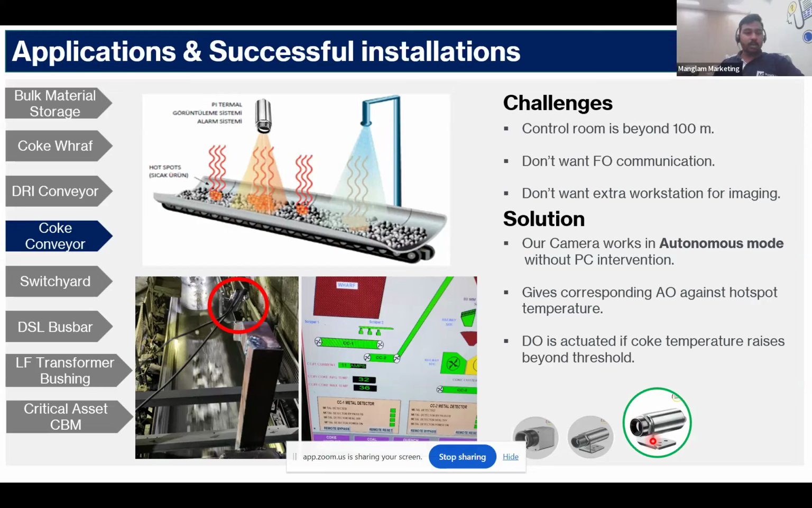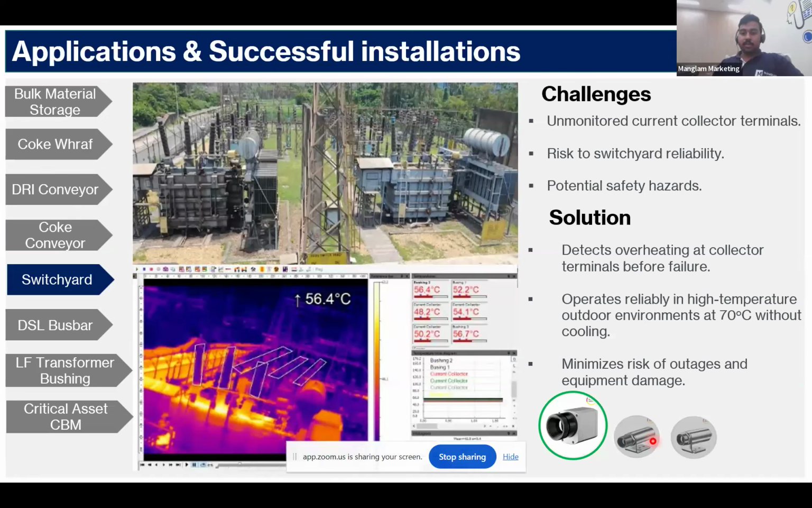Then switchyard applications. The current collector terminals, which remain unmonitored, raise the risk of switchyard fire hazards. Our solution detects overheating of the collector terminals before failure. Our cameras are rated IP68 and work in outdoor environments at 70 degrees Celsius without cooling. So I think it serves quite handy in outdoor circumstances as well. We are using this high resolution camera for this, with low thermal sensitivity.